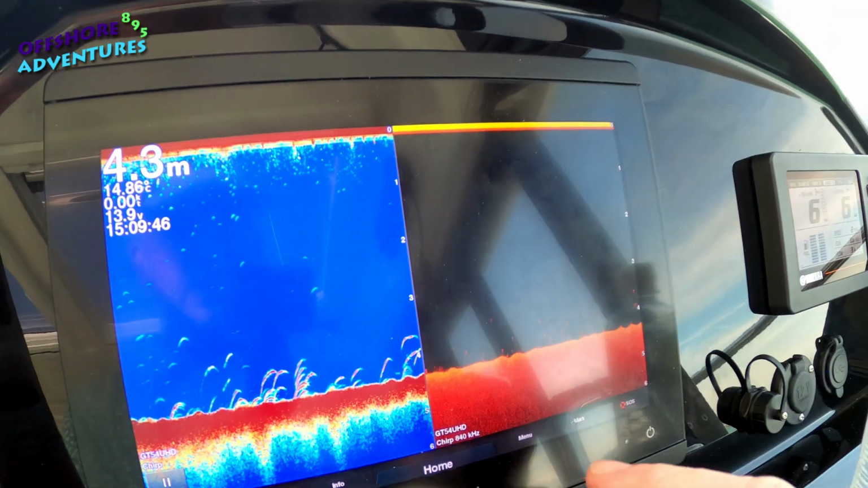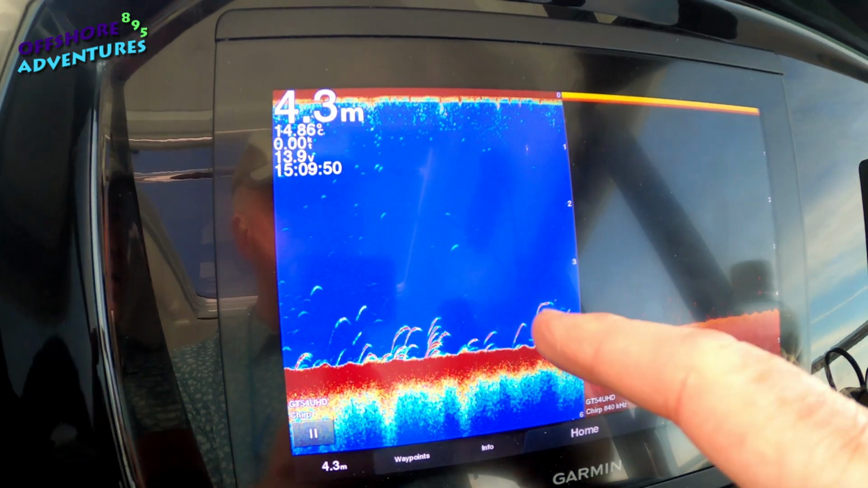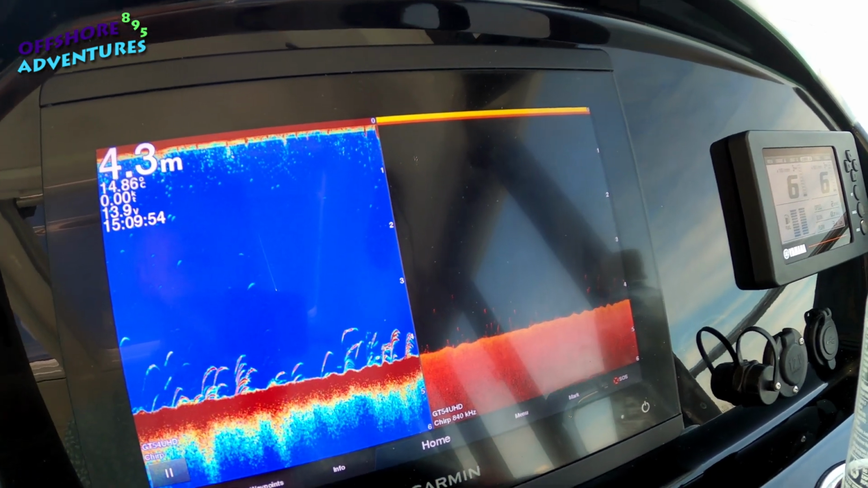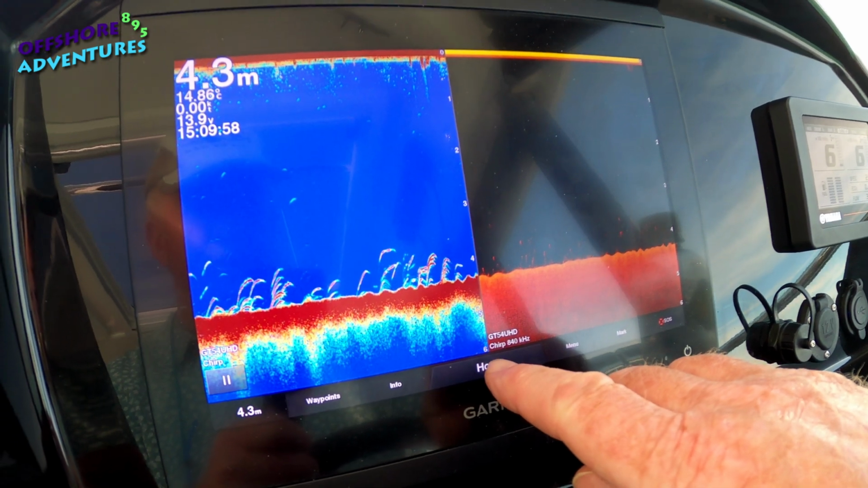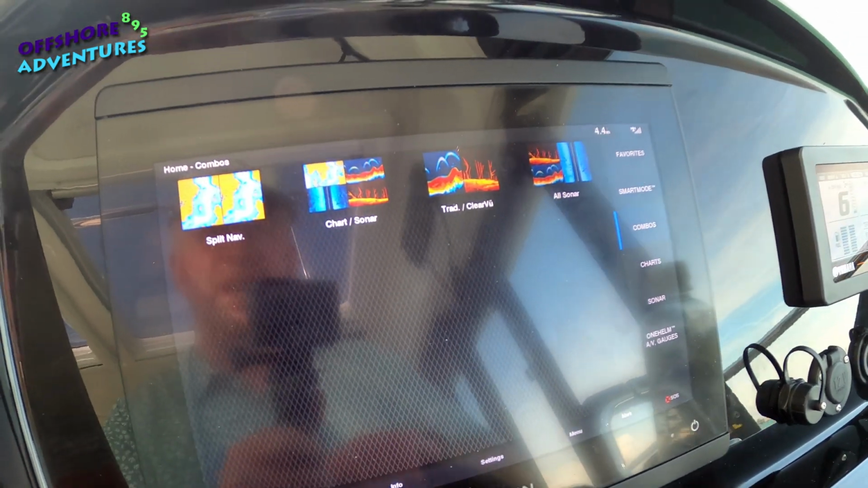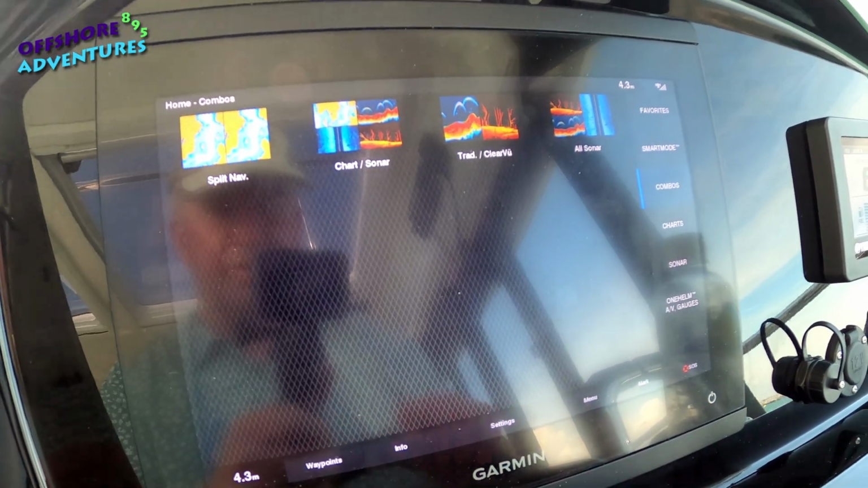For example, some will provide a traditional type view. This view here is known as clear view, and sometimes that's not available on all types of transducer. So first and foremost, just understand what the capabilities of your transducer is through the Garmin technology.